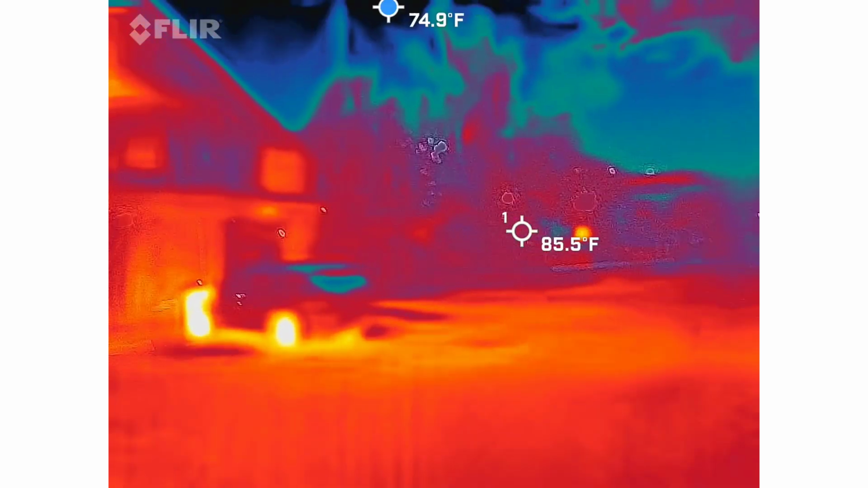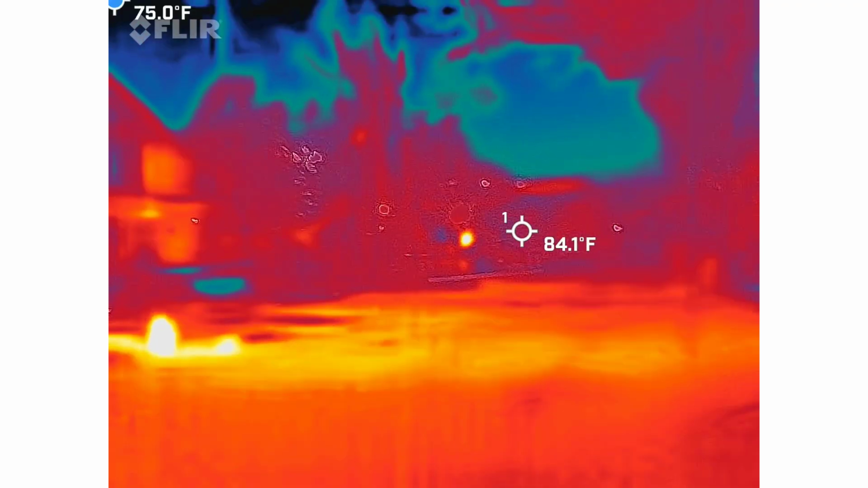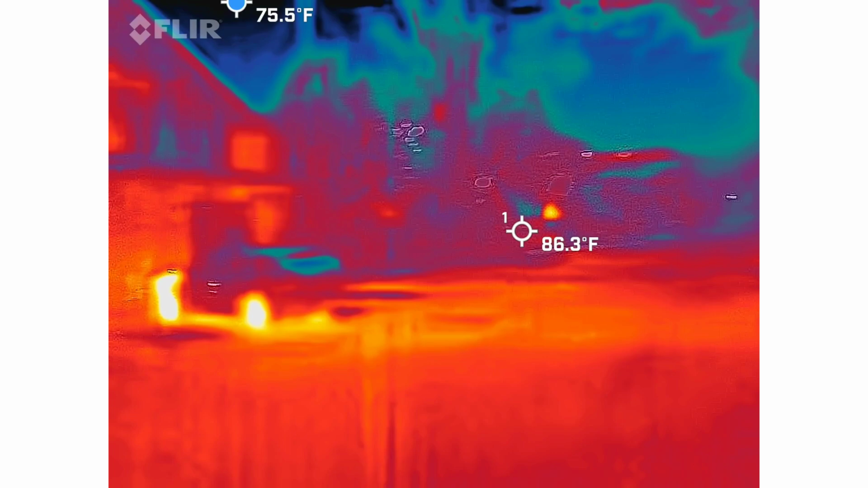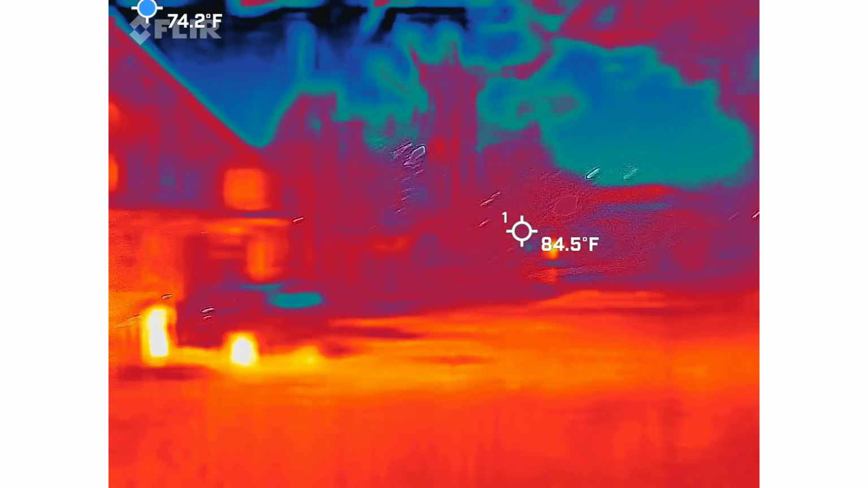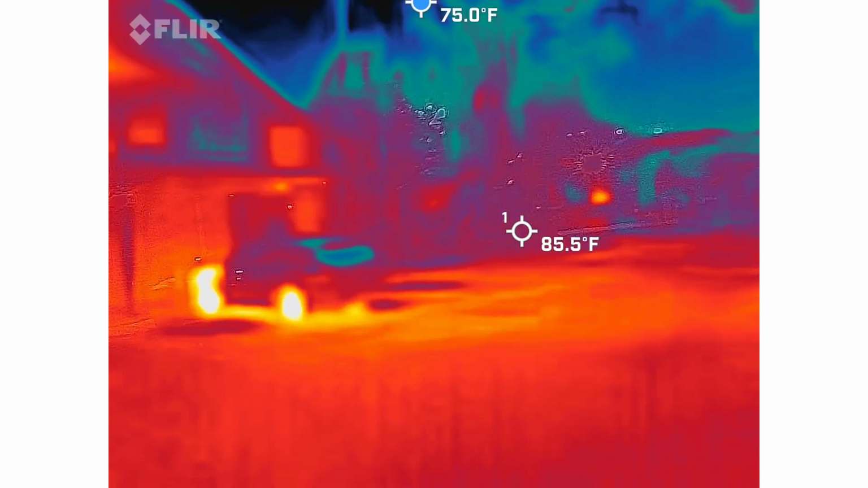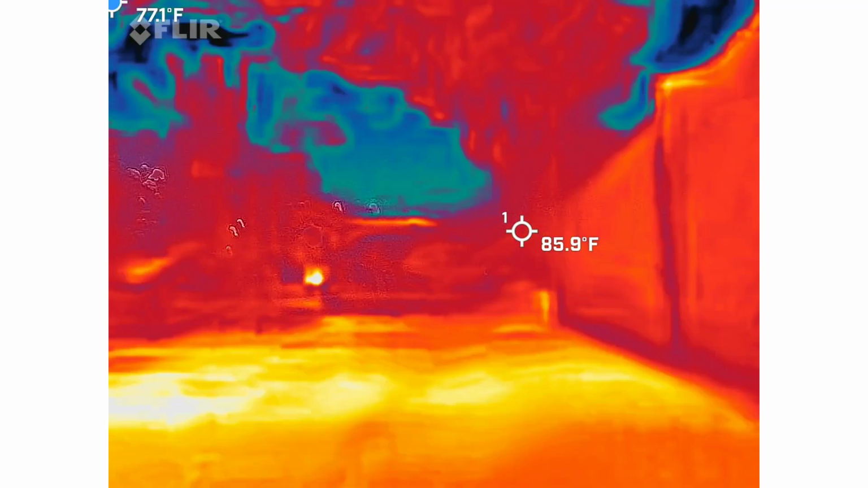So, is that your car? No. Well, the tires are still hot on it. Oh, yeah, it just pulled in. It wasn't here. So it's been moving because the tires are hot. Right. Engine's probably hot too. Yeah, it is. Sorry. No, you're good. Perfectly fine.